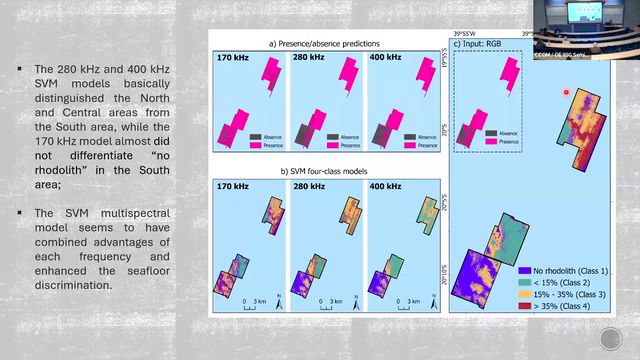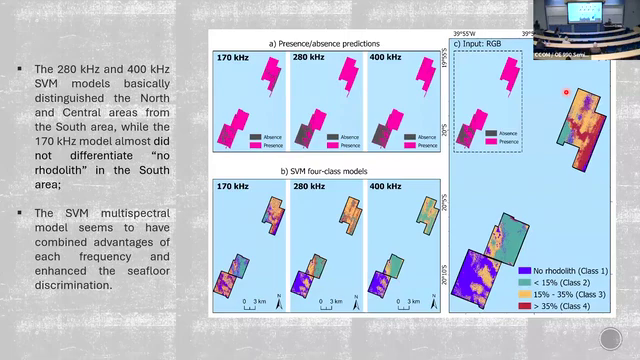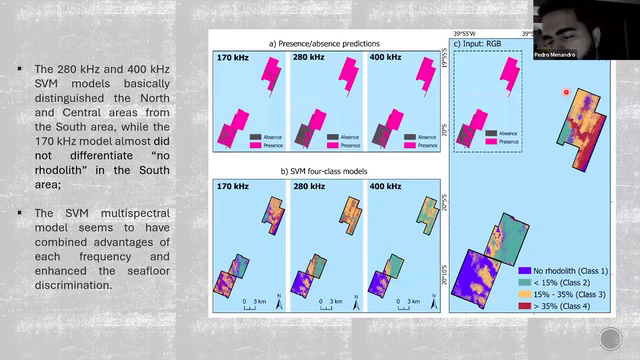Okay, there is one more question. Last one. It's online, Pedro. Did you set a threshold to the SVM model to classify the presence or absence of rhodolith? Sorry, I didn't get it.